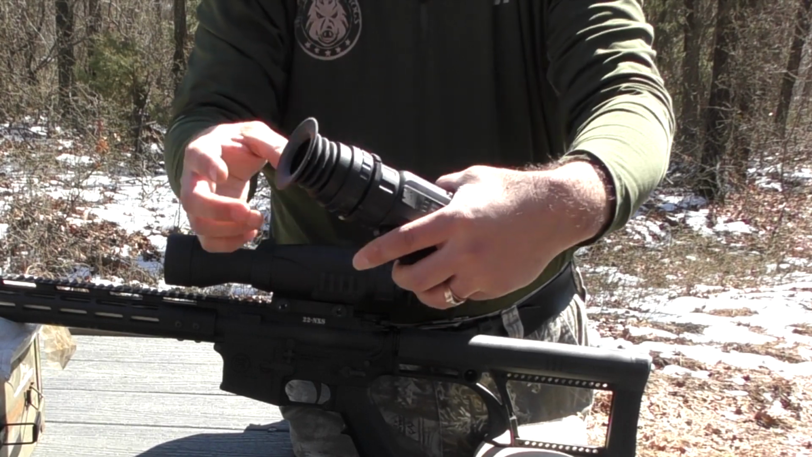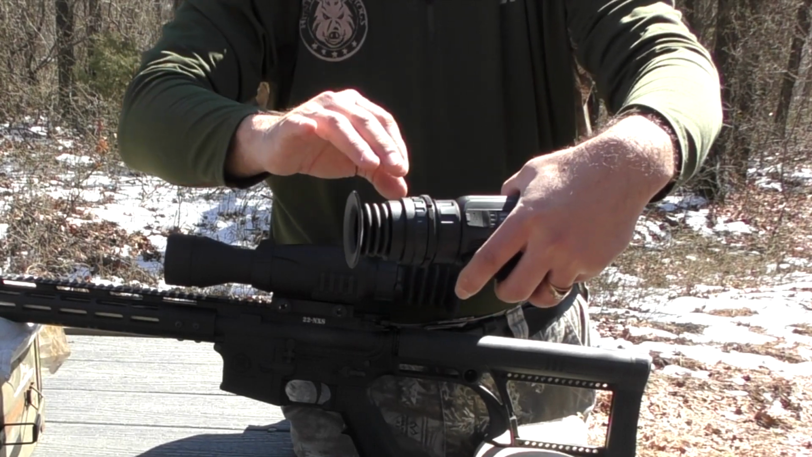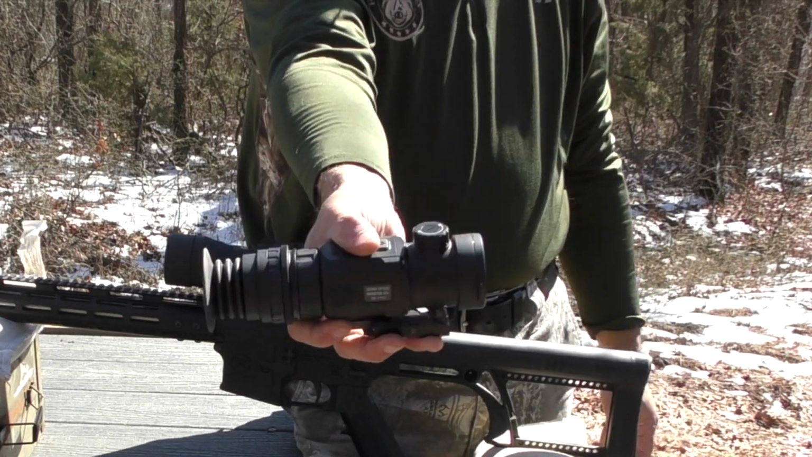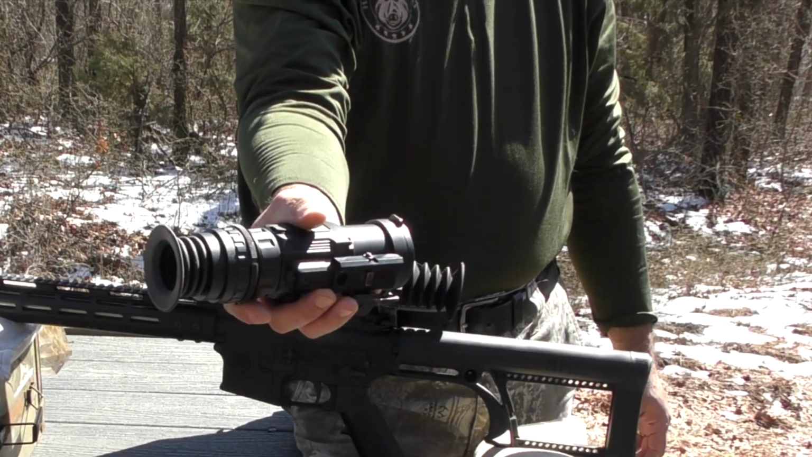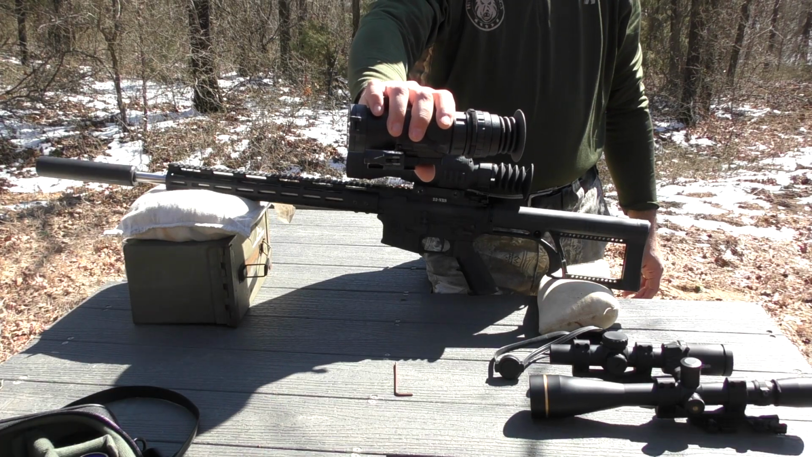I abut that first lock ring until it's tight, and then I bring that second lock ring to keep the first one from moving. So just that quick, we've got a Yoter-C with a rail mount ready for adaptation onto the firearm.